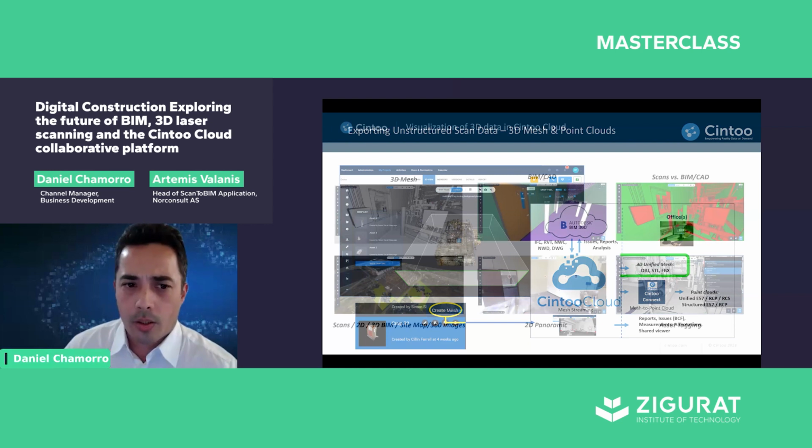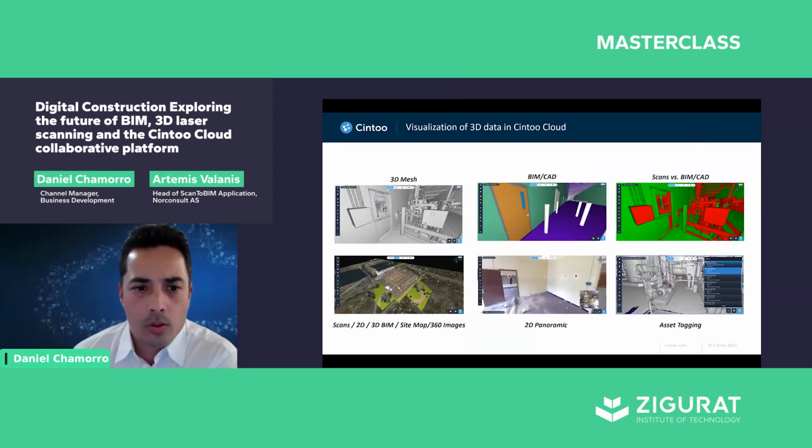Just a quick overview of the various ways you can visualize data. On the left, you see the 3D mesh. The 3D mesh is always there, since all the data originating from point clouds is always a mesh. You have a BIM and CAD viewer. You have a viewer to analyze or do quality control of your point clouds with 3D models. You also can combine various data sets, 2D plans, site maps, 360 images, and so on into one single view.